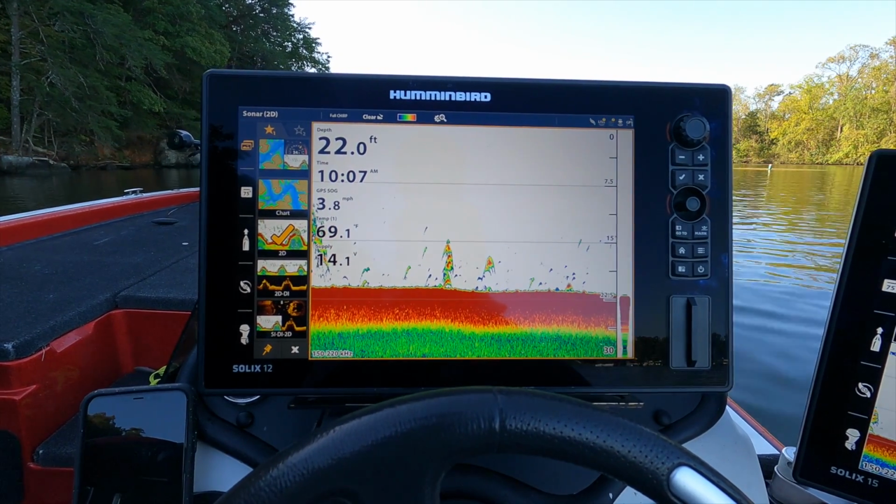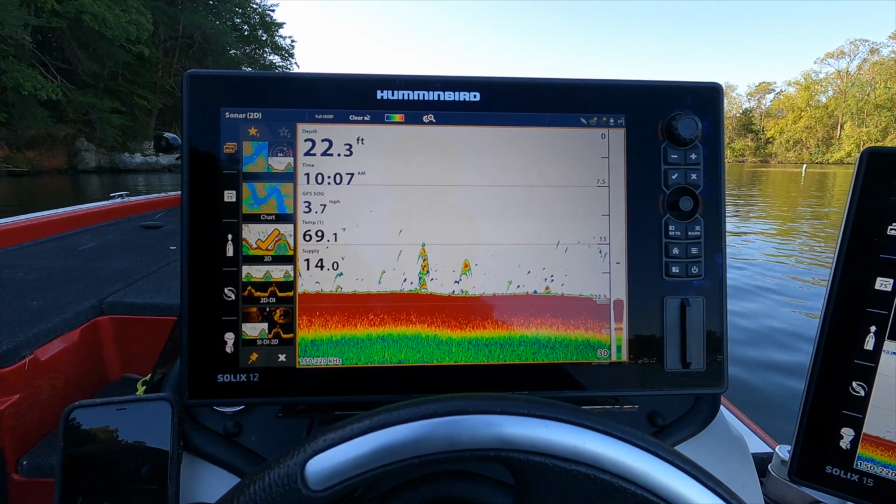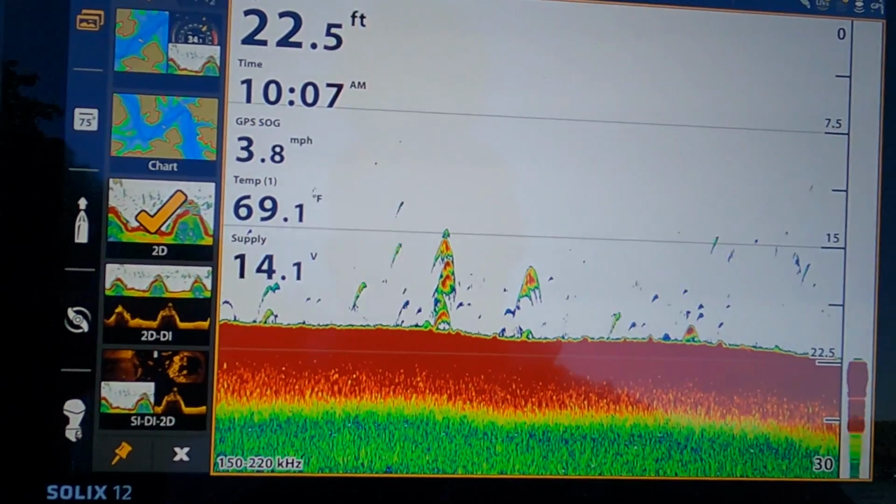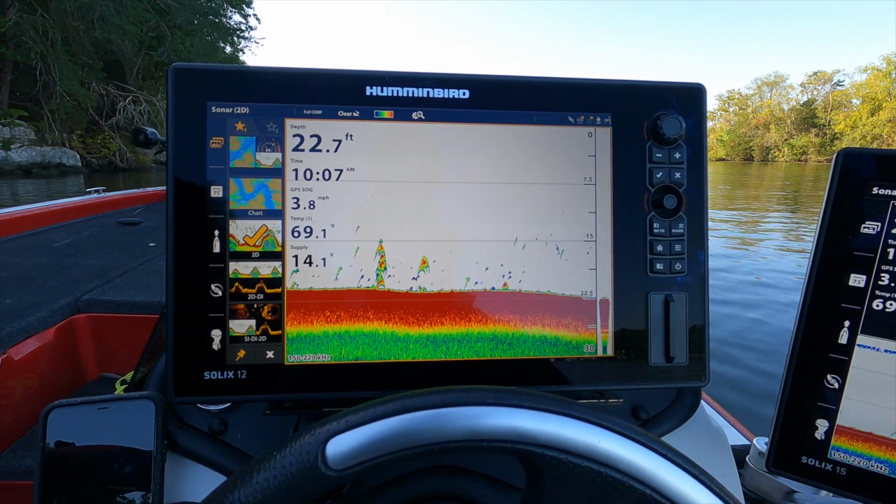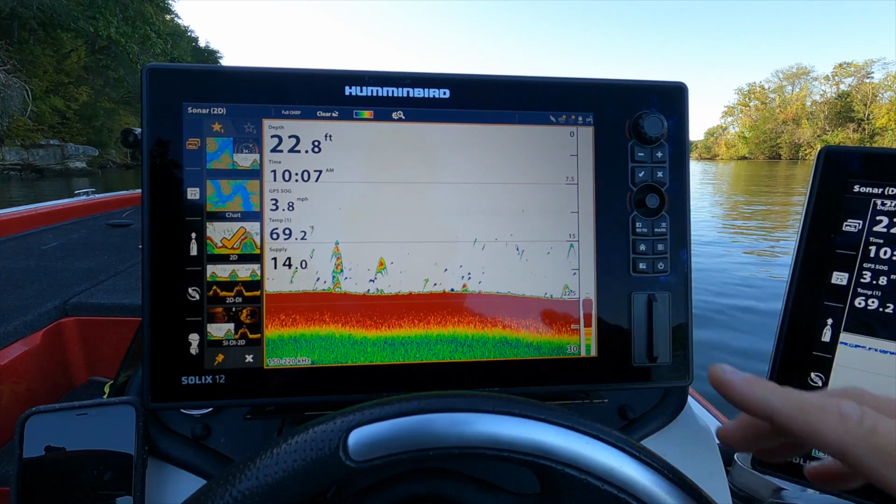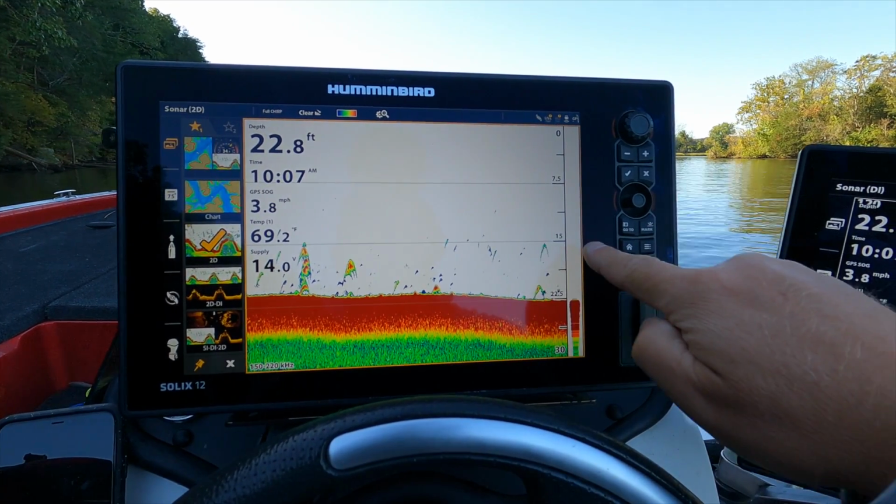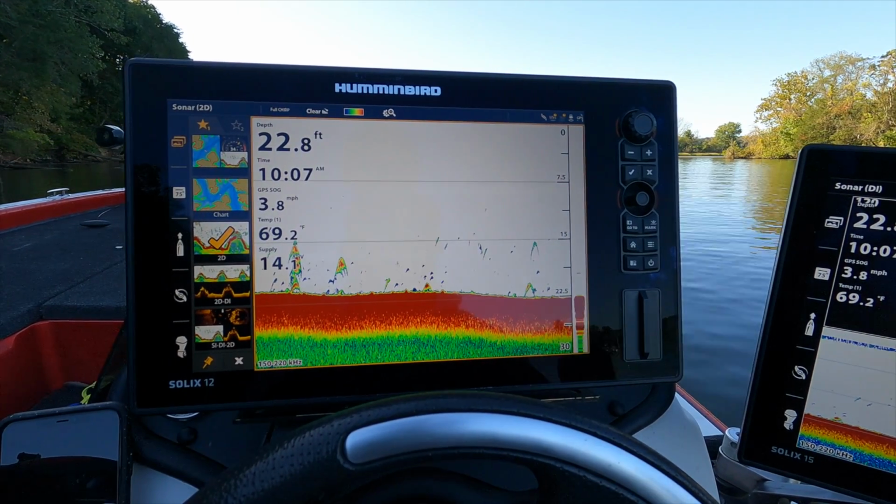That really comes into play if you're vertical fishing and you see fish coming through your sonar. But you can see right here, see how we have arches? Right now we're idling at about 4 miles an hour. So our cone is shooting down and we are going over these fish. That's what creates the arch. So anytime you have an arch on the screen, that is your sonar reading a fish.